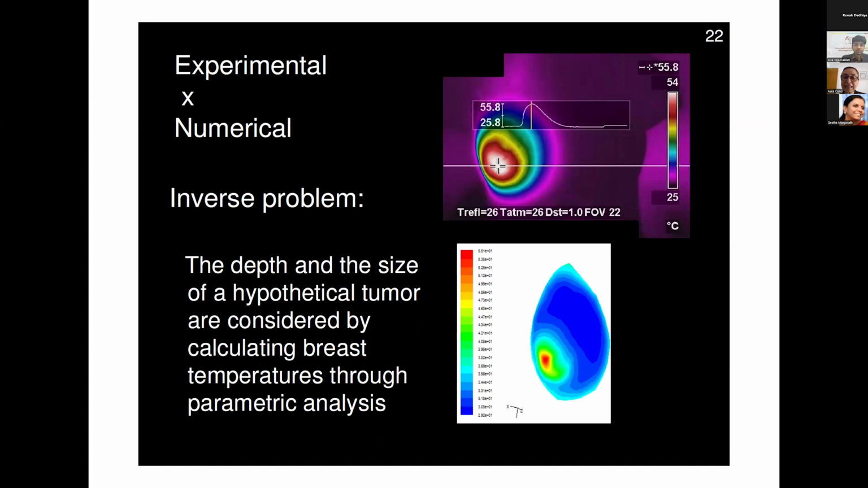This is an example of numerical experimentation. Another point to take into consideration is when you see that a data set or a database doesn't have all types of cancer and all numbers of cases that you want.